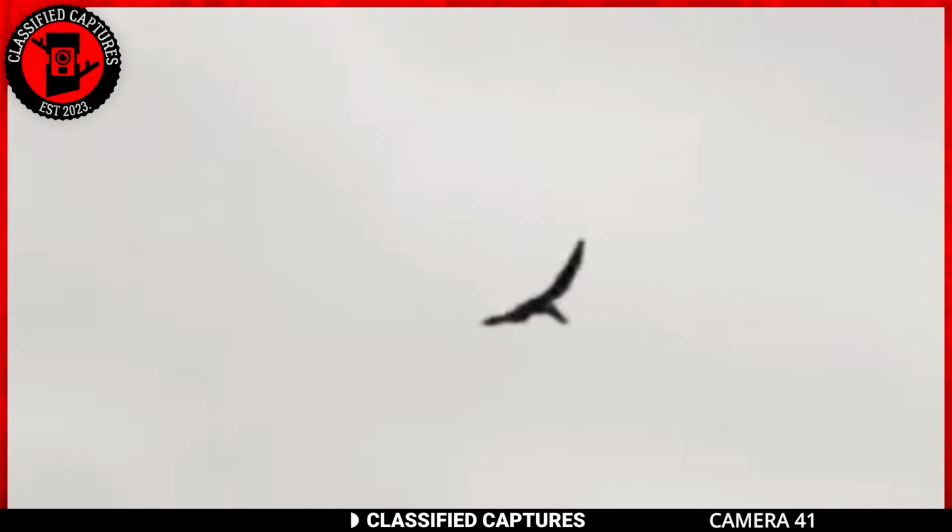Here we have another footage of a dinosaur that was captured in the sky. The flying creature looks nothing like a bird. Just look at its webbed wings and long beak, and just the sheer size of it alone from that distance is enough proof that this is no ordinary bird.